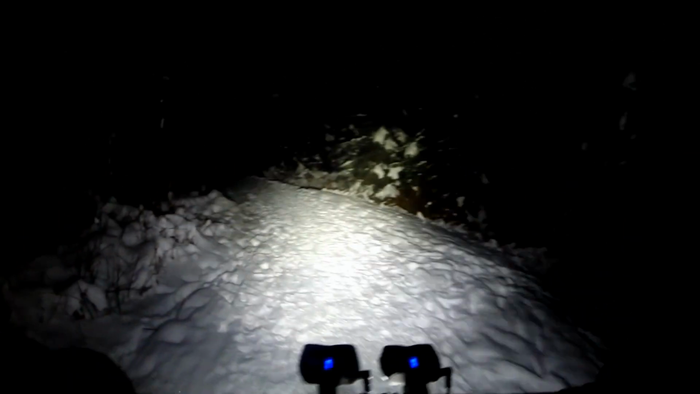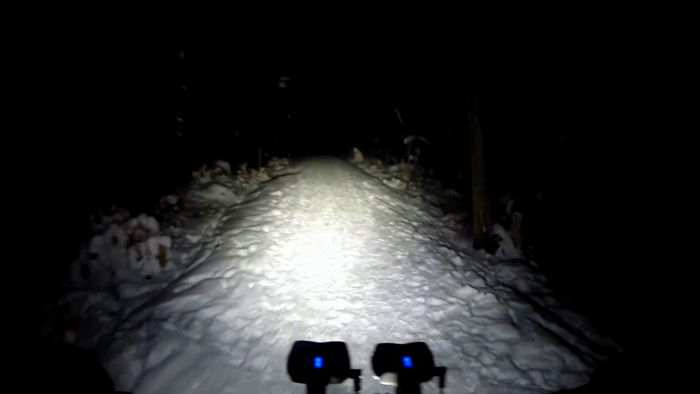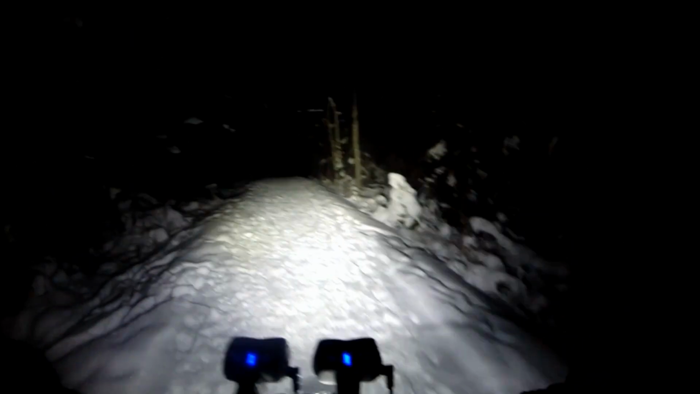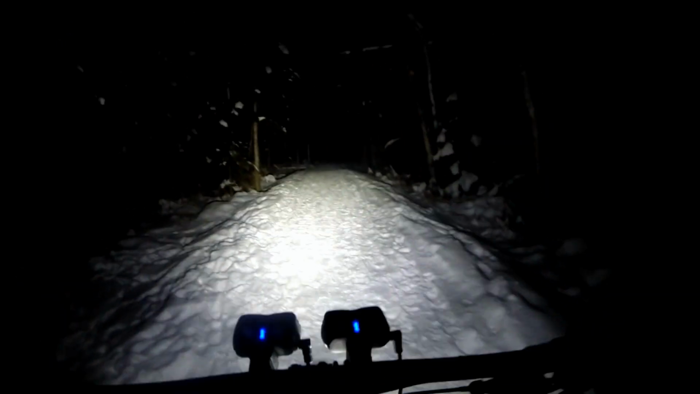So we've gotten a couple snowfalls this week, not just small dumps of a few centimeters each time. That's the best way to get it for fat biking conditions, because it still keeps conditions rideable and it doesn't take that long for it to get packed down.